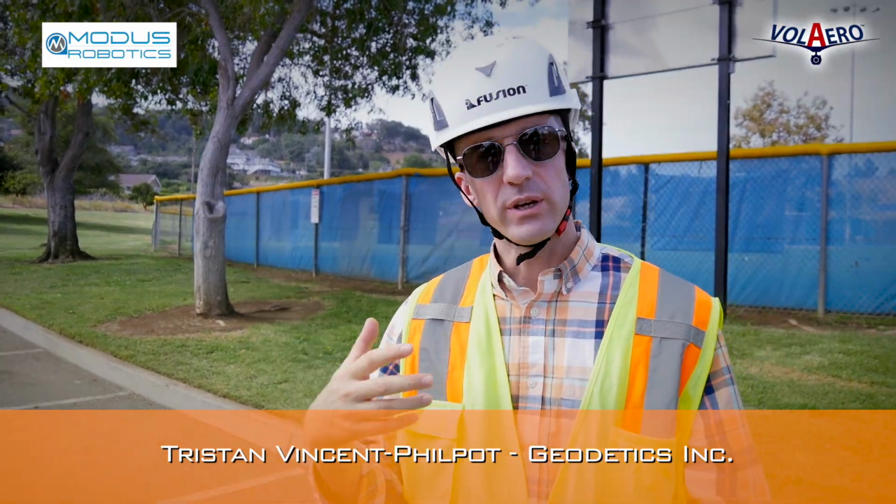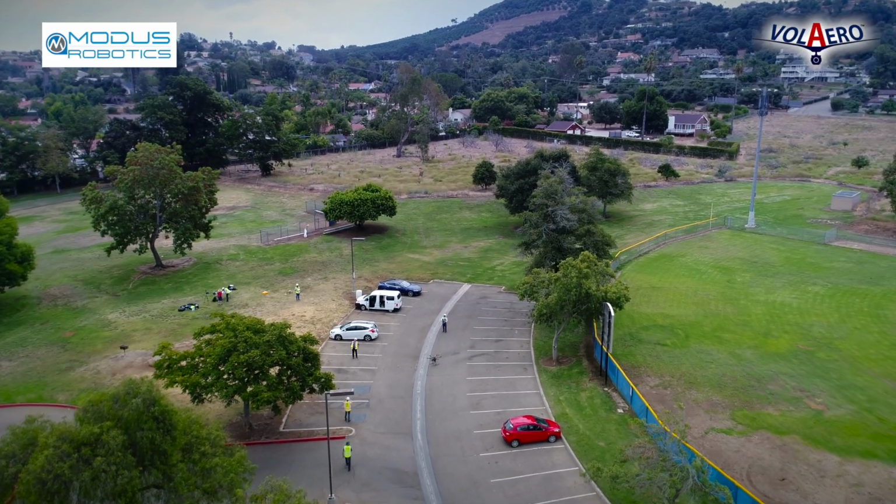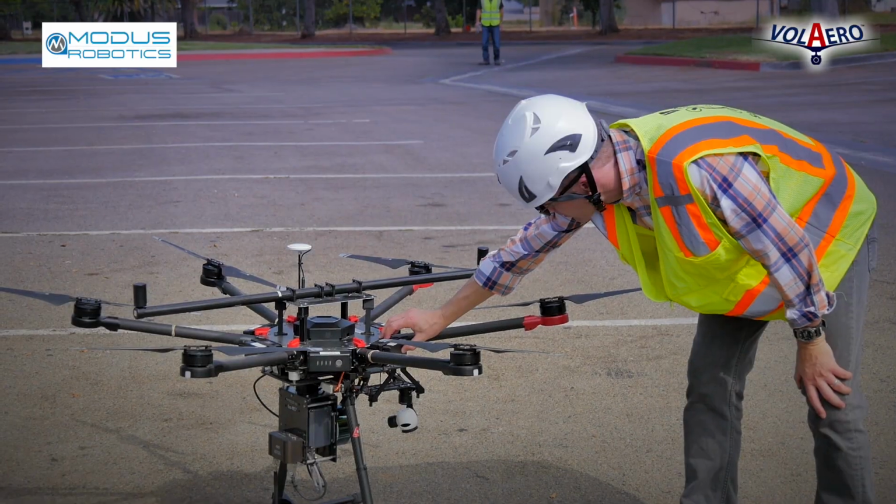Assisting Dan, the chief pilot for the operation, I'm going to be his eyes and ears. I can stand next to him and monitor the environment, look at the other safety observers, so cars arriving or leaving, people walking towards where we're working that might get in the way.